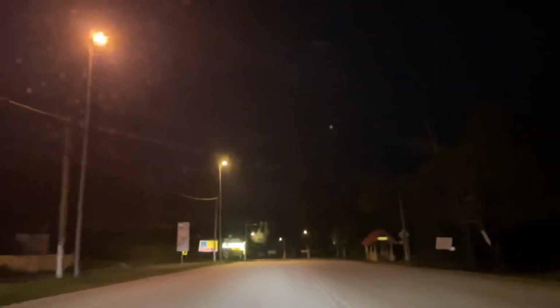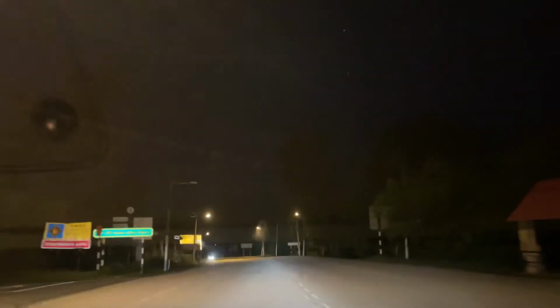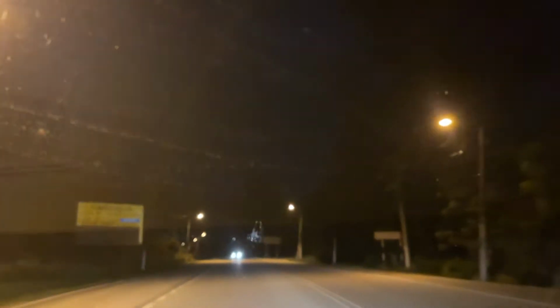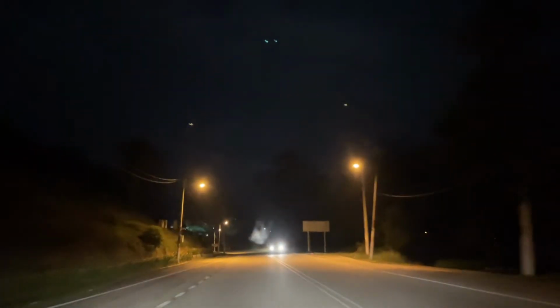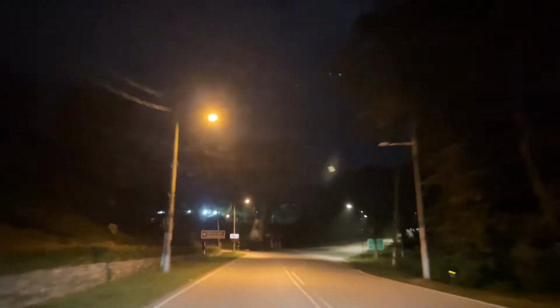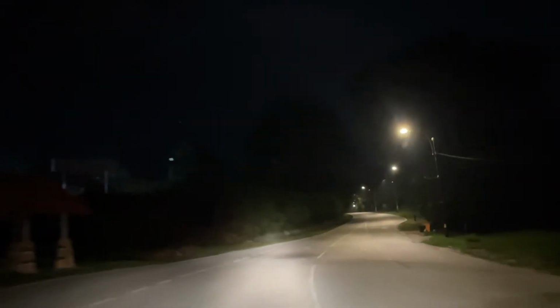Well, we are in Kuala Kubu Bharu. Let's see. I'm not going to go into the housing areas this time round. What I'm going to do instead is just do a night drive, I guess you can say it's a night drive.